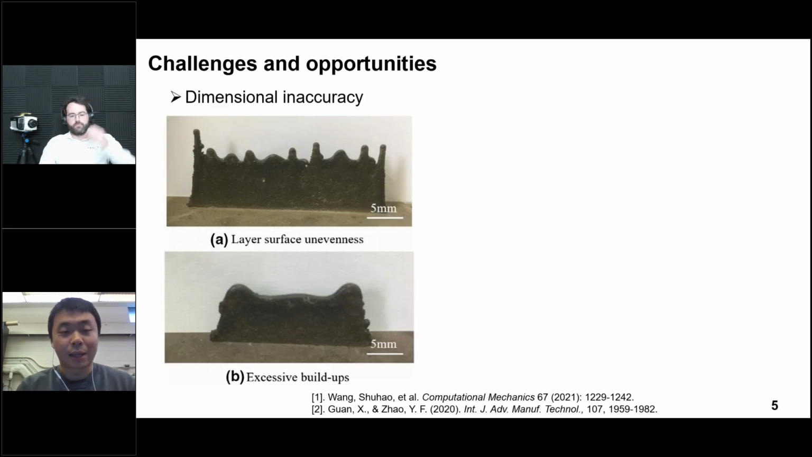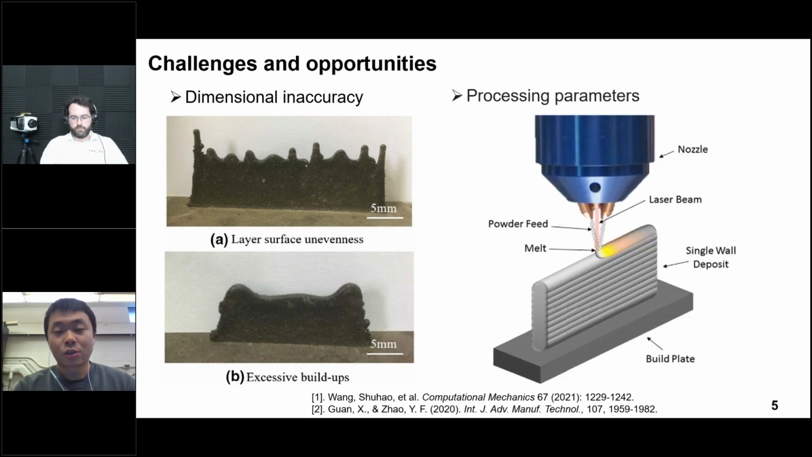This figure demonstrates two common situations we face during the fabrication of the thin wall. The top part demonstrates layer surface unevenness, and the bottom part demonstrates excessive buildups. The reason for this situation is the selection of inappropriate processing parameters. During the printing process of LDED, there exist dozens of printing parameters. The laser power, scan speed, and feeding rate are recognized as the three main factors that have a dominant impact on the final quality of the fabricated components.